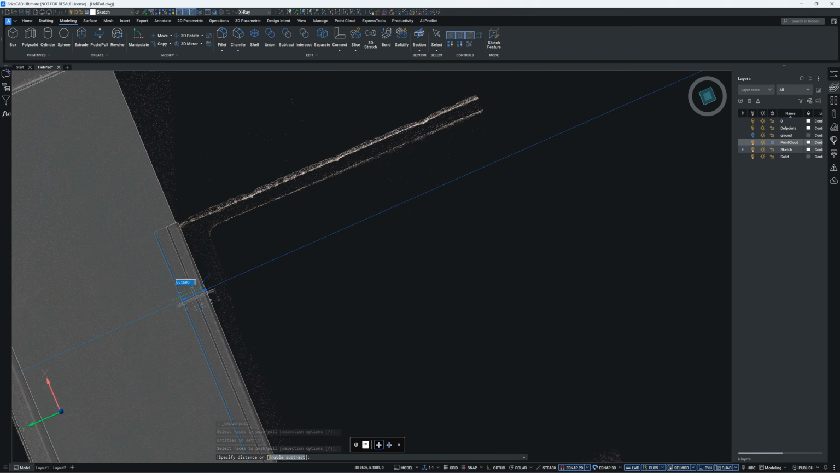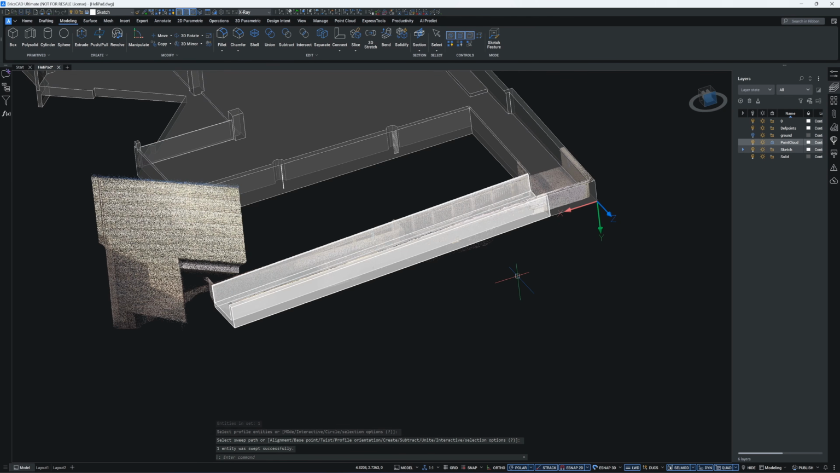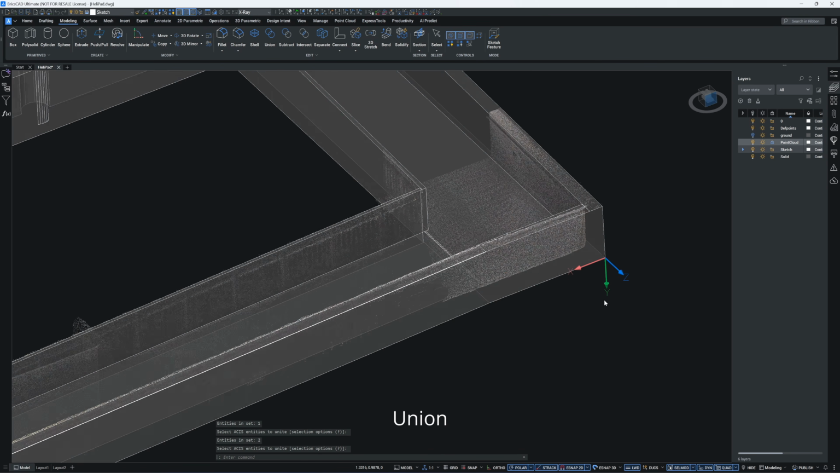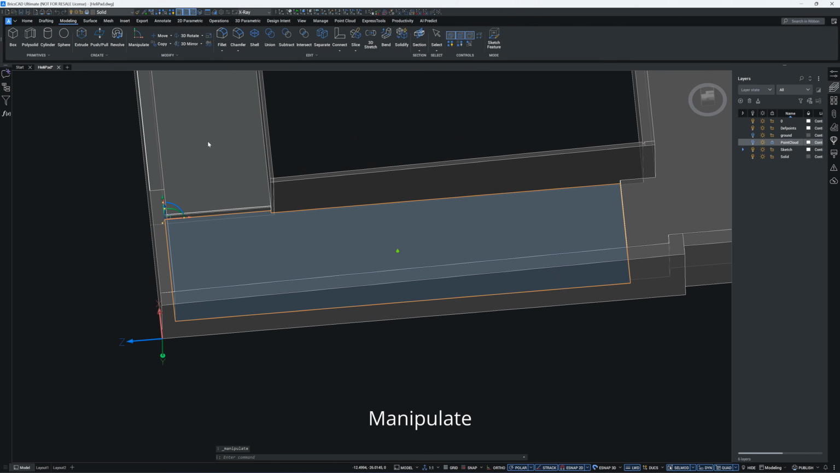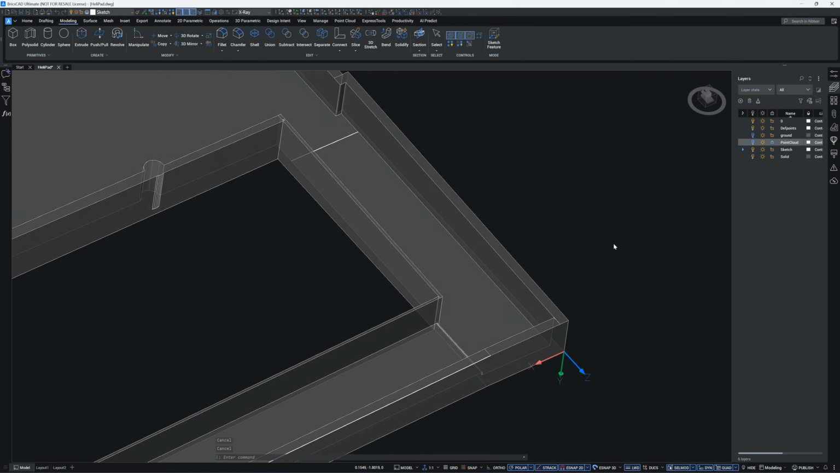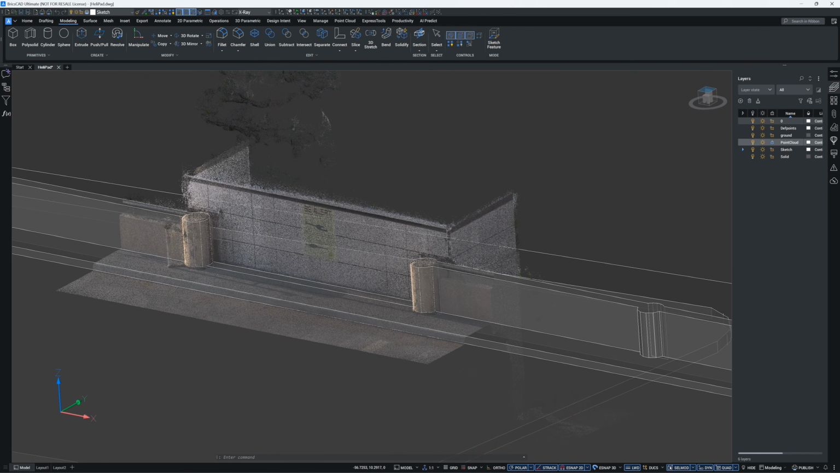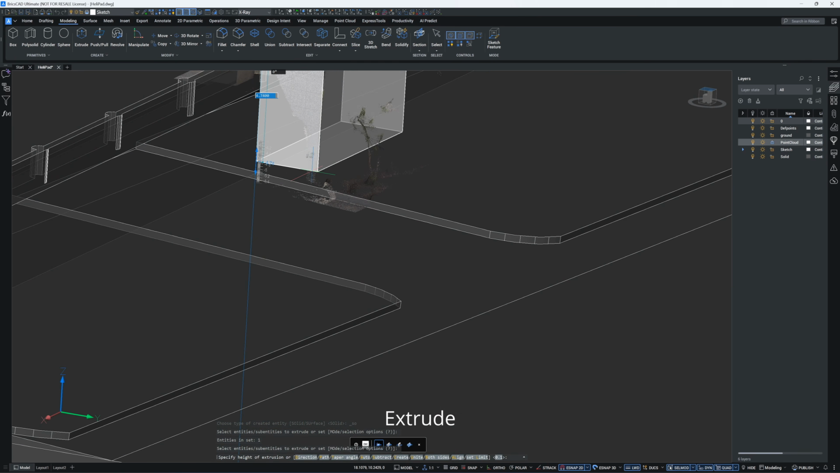to model it. Now I'm modeling the wheelchair ramp using the sweep command. Now I'm adjusting the floor slope using the manipulate command. In fact, this command saves me a lot of time. I use it more frequently than modeling with mechanical parts.